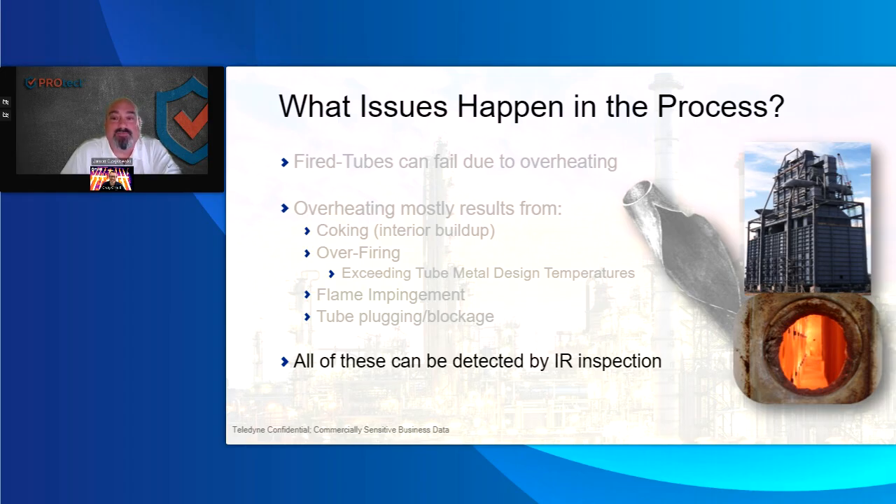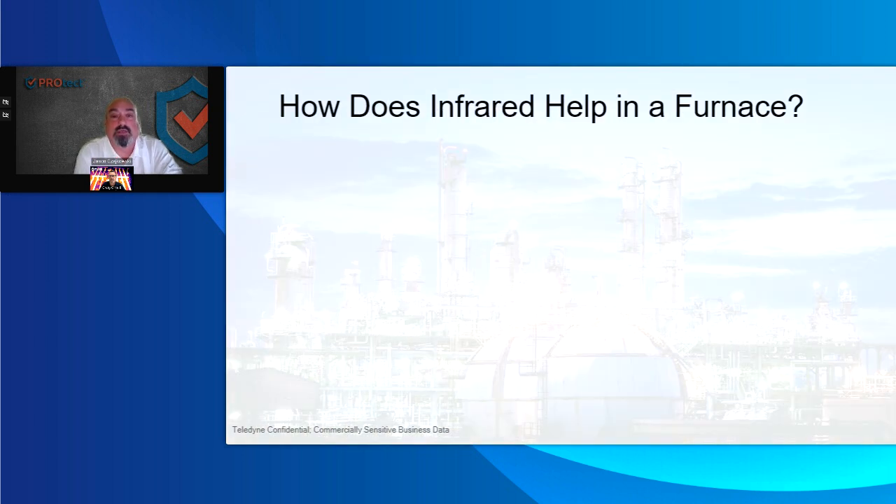So you can see the flame pattern inside of a heater with a regular camera, but definitely with an infrared camera, if you were able to change palettes and move the thermal camera around, you can actually see the color palettes change. You can see the pattern and it hitting off the refractory, or when you get flame impingement.